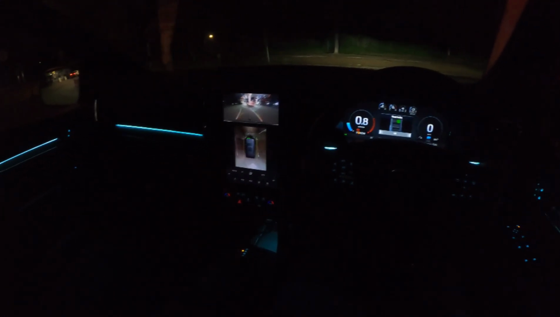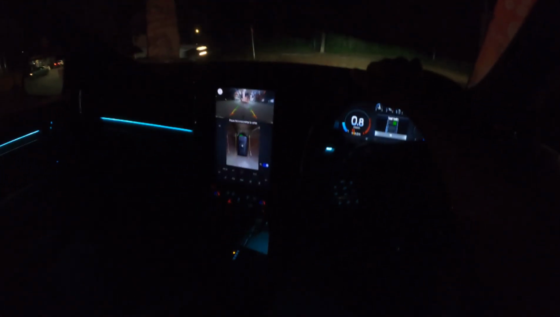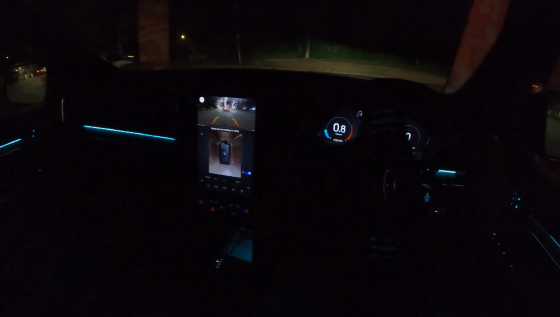Of course, we've done the Everest before, we've done the Sport, and we've driven this one as well during the day and showed you everything there is to see. But here at night, I just showed you everything. In fact, everything around this car is LED, except I think for the indicators. I'm not 100% sure, but they don't look like they're LEDs. Everything else is quite amazing.